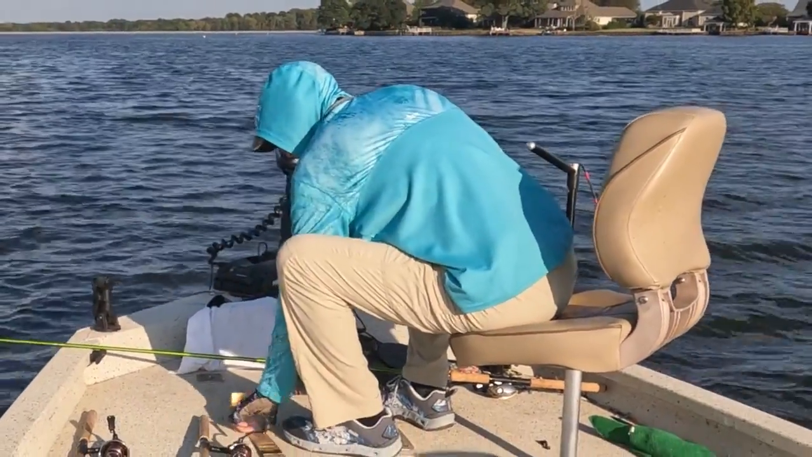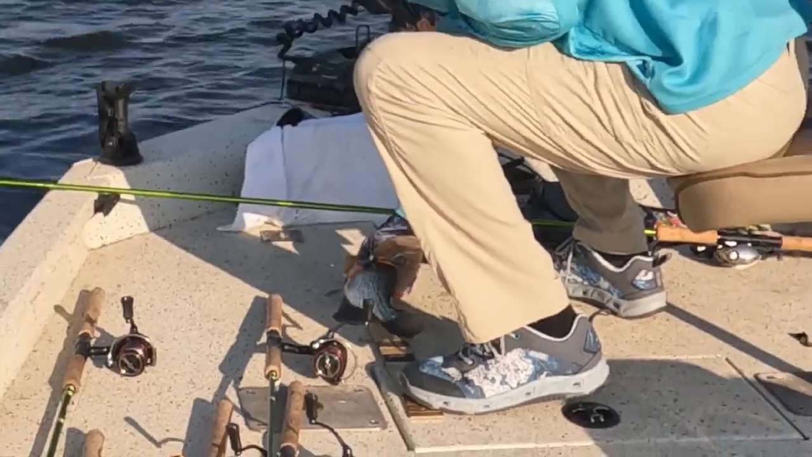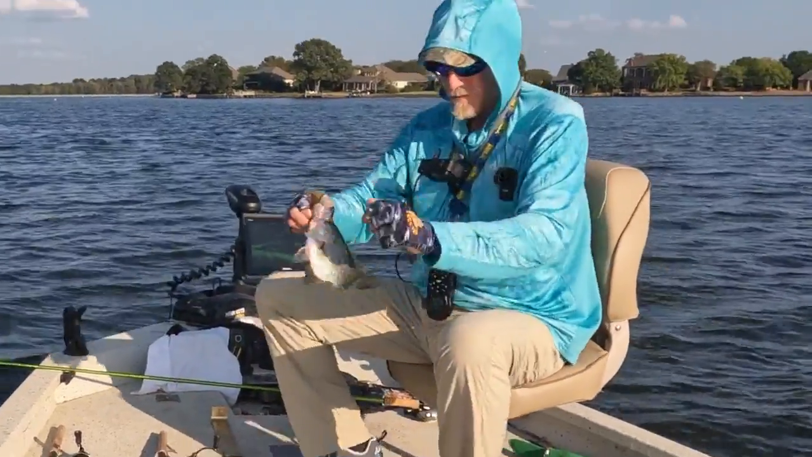Stick it further in the nose and just twitch it. It's 11 and a quarter, black crappie. Take it.